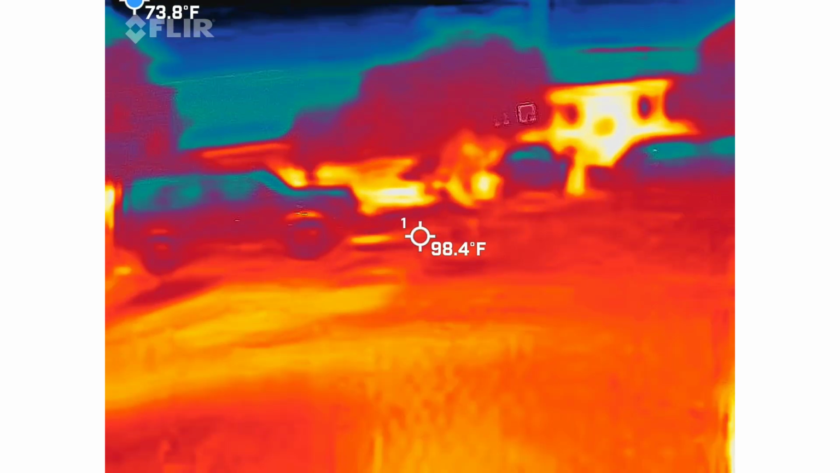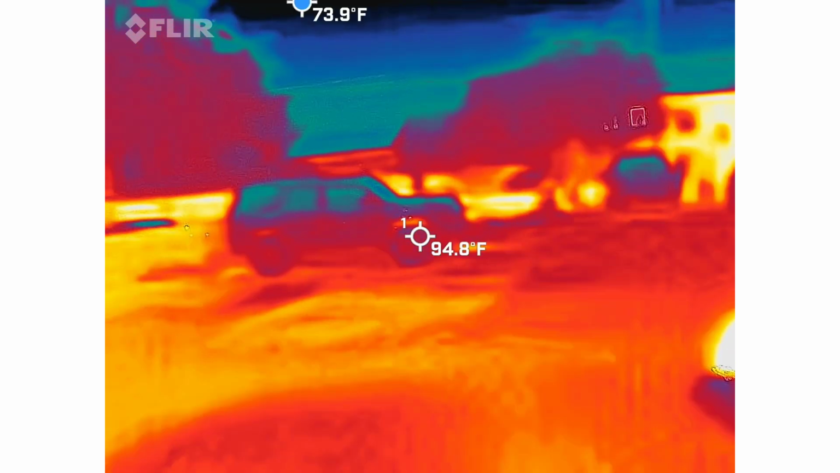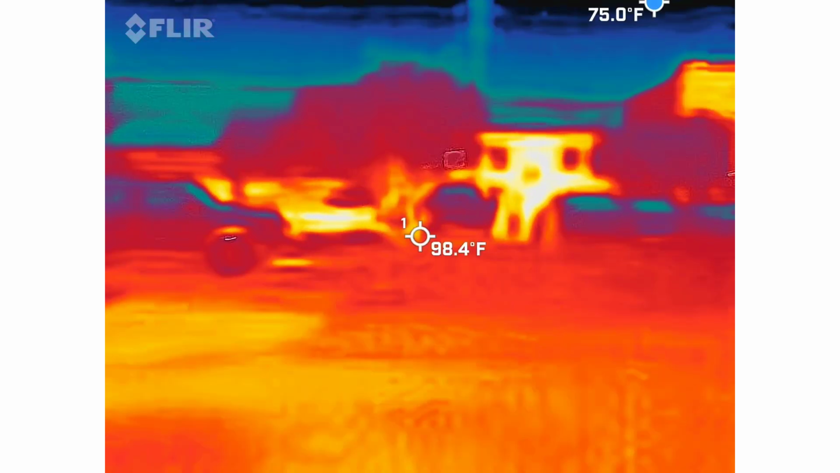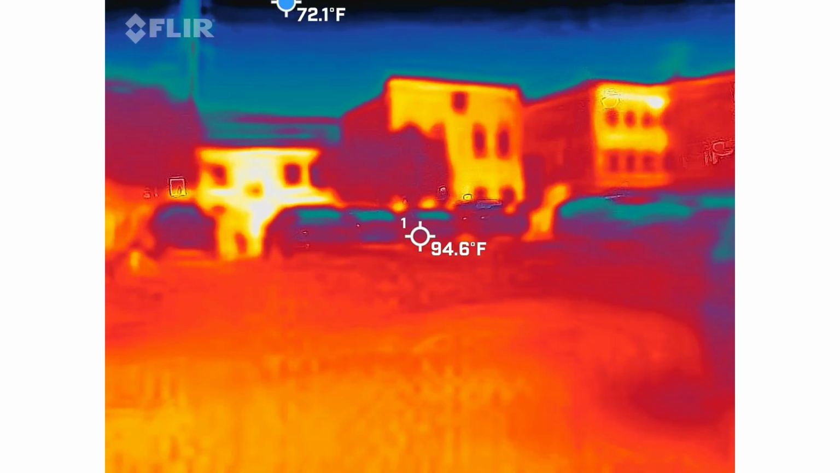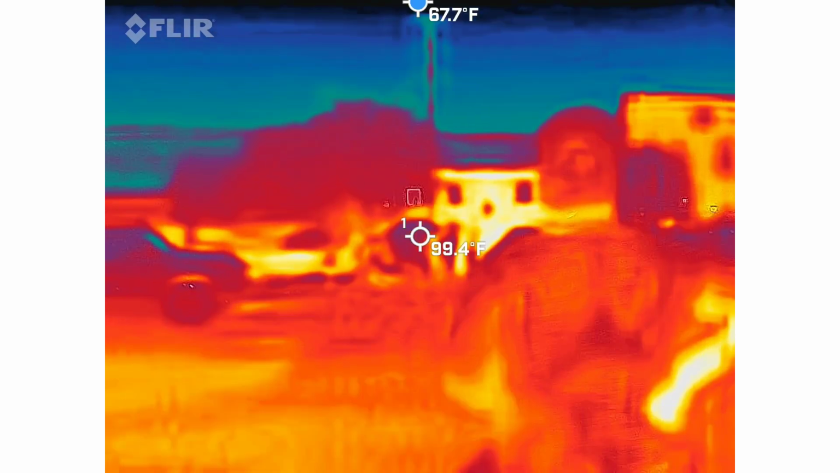I turned it off by accident. When you turn it off, it talks to you. Oh. When you turn it off and turn it back on. How old were you when you got married? It's Lambert.